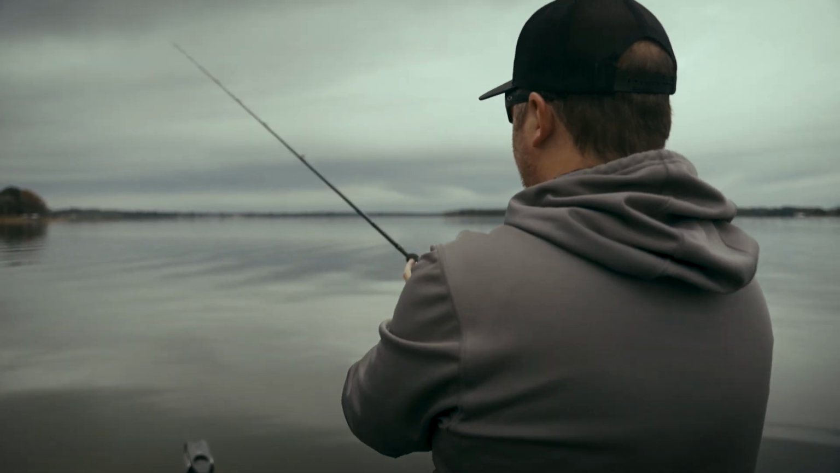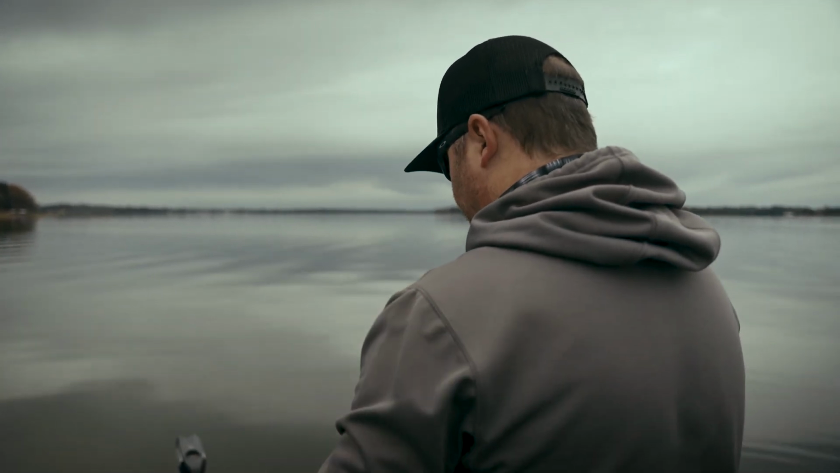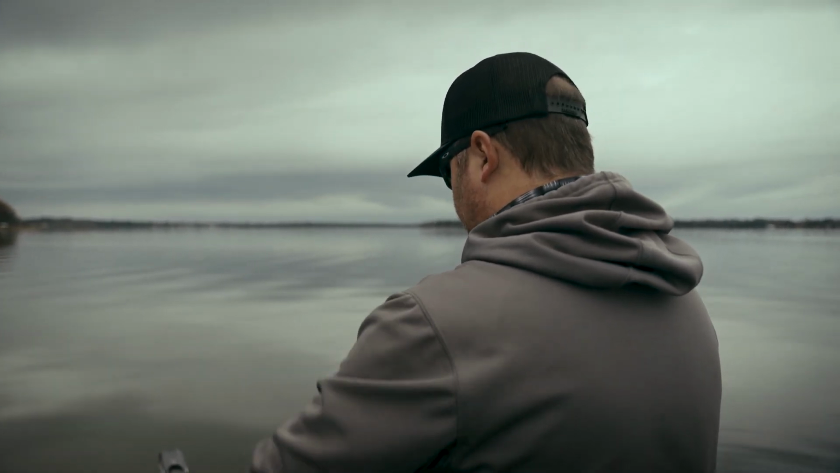Hey guys, Trevor Fitzgerald here with Fitzgerald Fishing, and I want to show you something that's really neat about forward-facing sonar. I'm on a grass flat here, and I'm throwing this jerk bait.